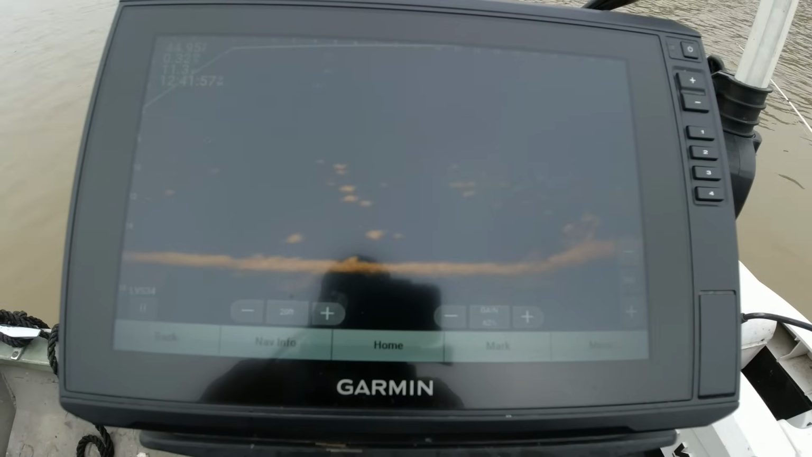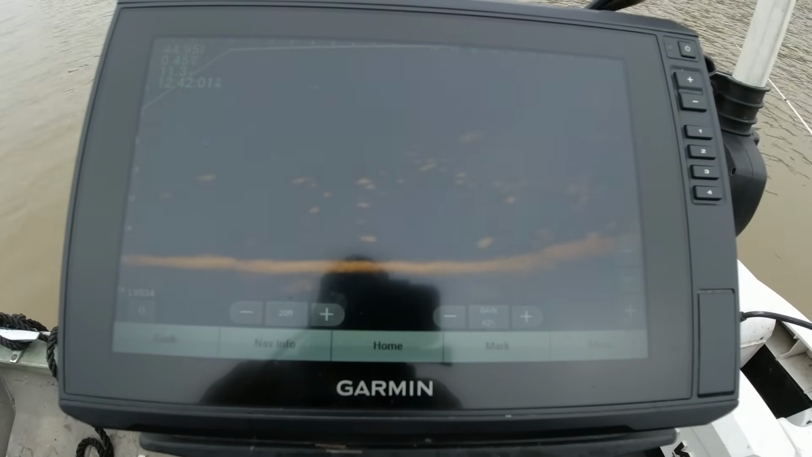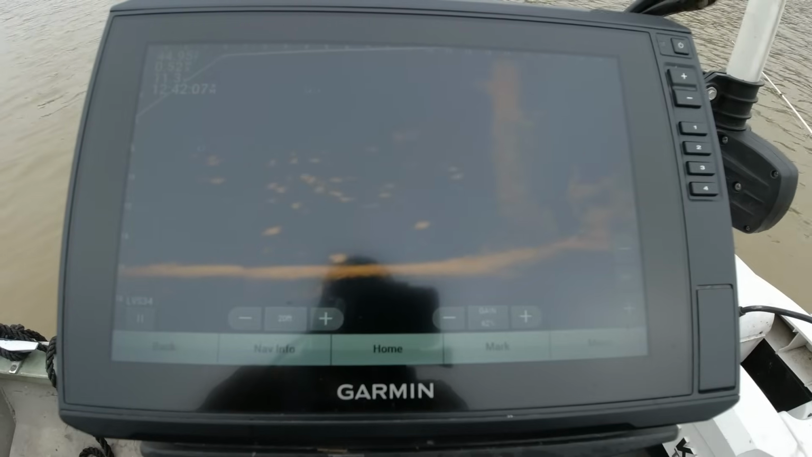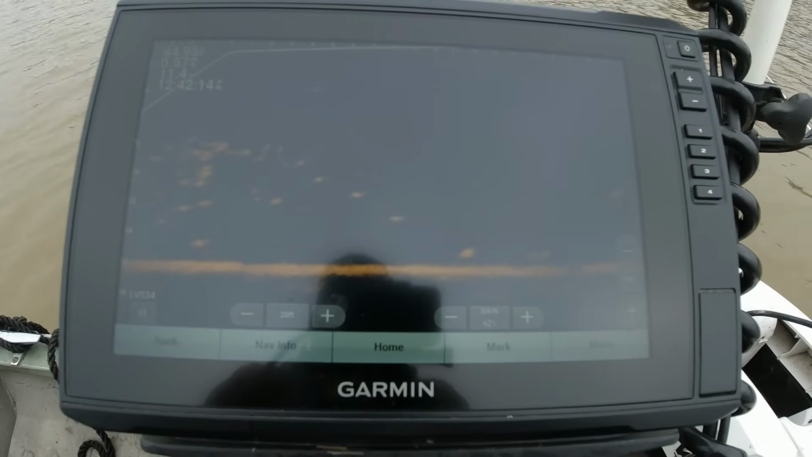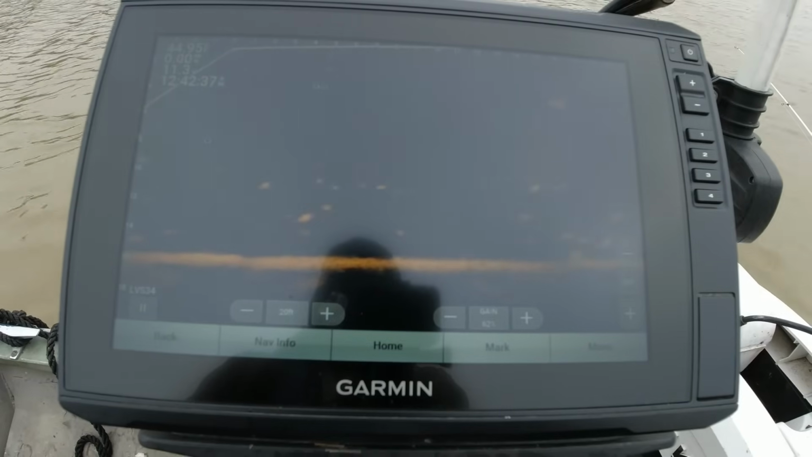I'm not gonna mess with that no more. That joker's barely under the surface. I mean, it comes way up. Way up there. Uh-oh, there's another one. No, I can't go right there, y'all. I don't want to break my transducer mount. That wind picking up over here now.